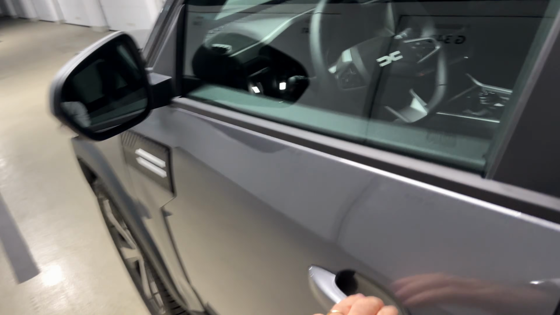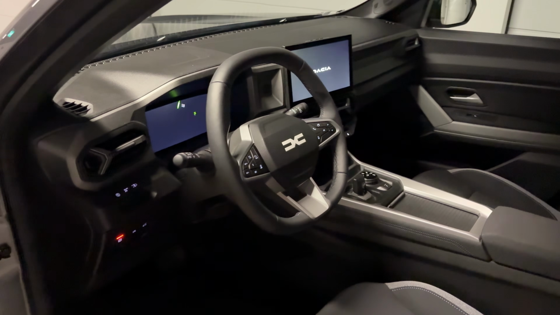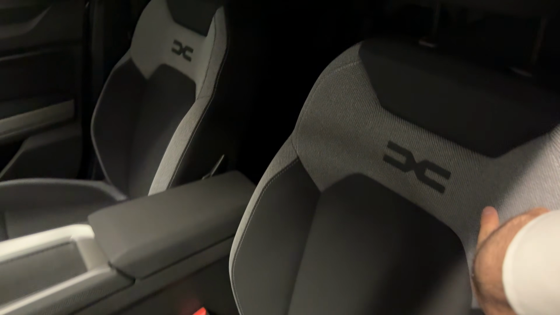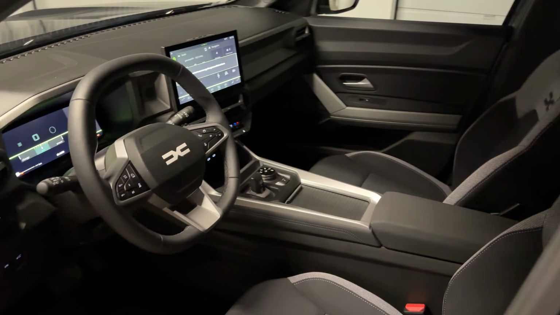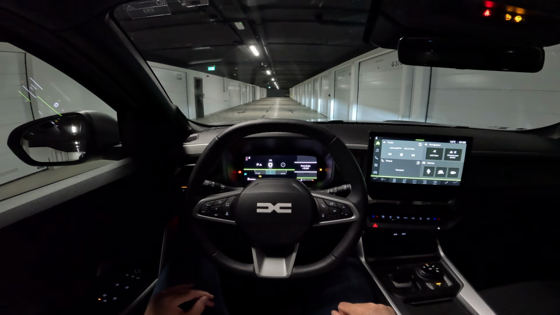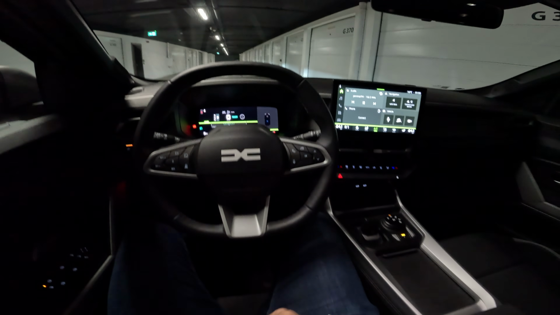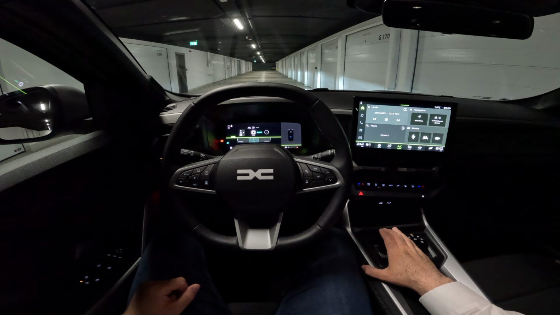I will show you the interior with the digital cockpit and the main touchscreen. You have this nice welcome animation upon entering. Then these are the seats, lovely new Dacia logo here. But now let's see it from driver's perspective. Here is your view as a driver. I will immediately turn on the car here, the start button. There we go. Put on my seat belt and we are ready to start the drive.